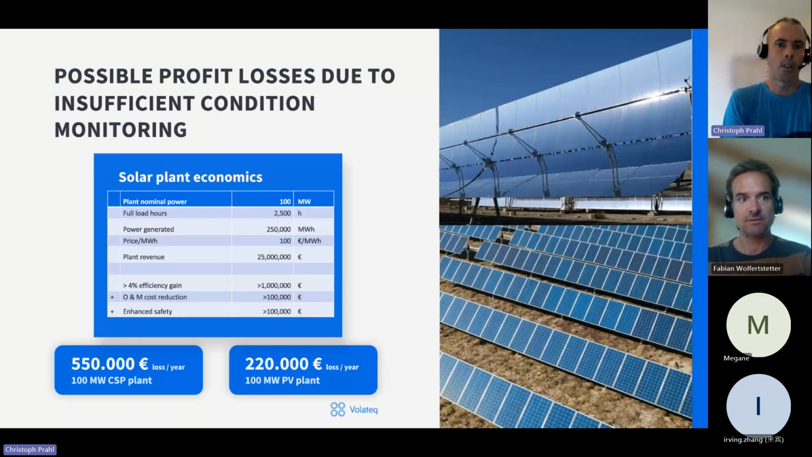Let's first have a look at the economics of utility scale solar power plants. So usually they have a certain amount of full load hours. There's a certain price electricity is sold to the market. And under these assumptions, we see that a 100 megawatt plant can generate revenue up to 25 million euros per year. So all these plants have potential low performing areas.